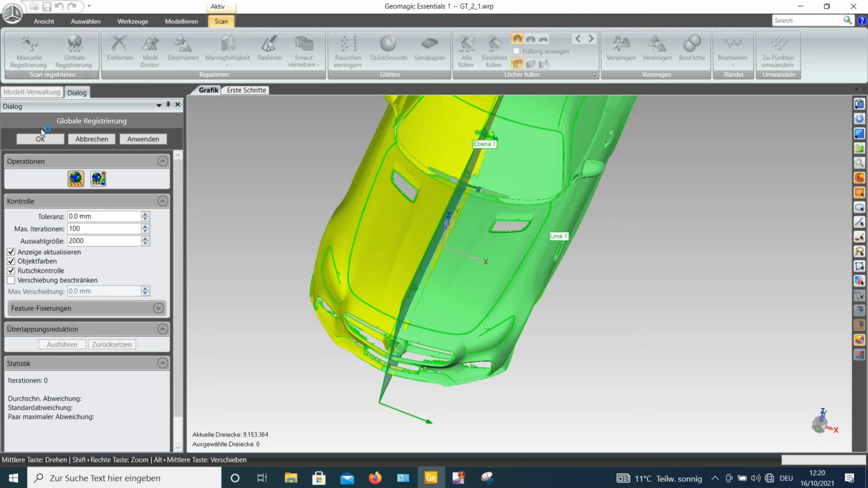Globally register, of course. I can give it here some tolerance. Say OK.